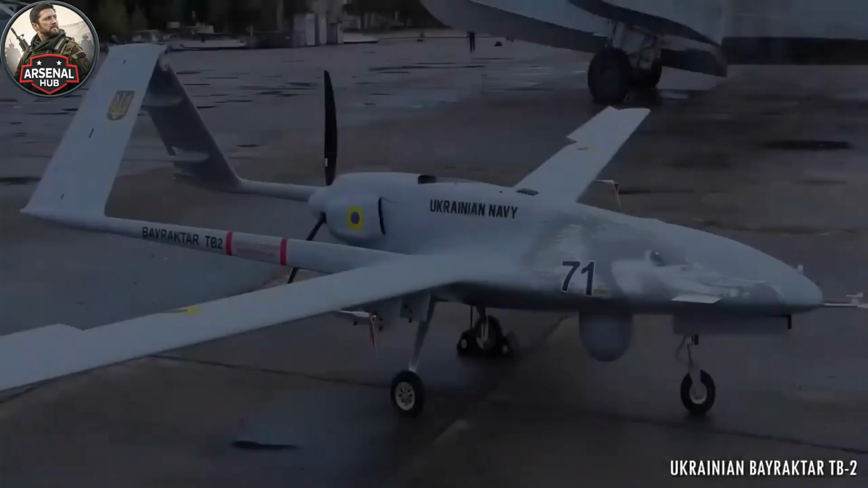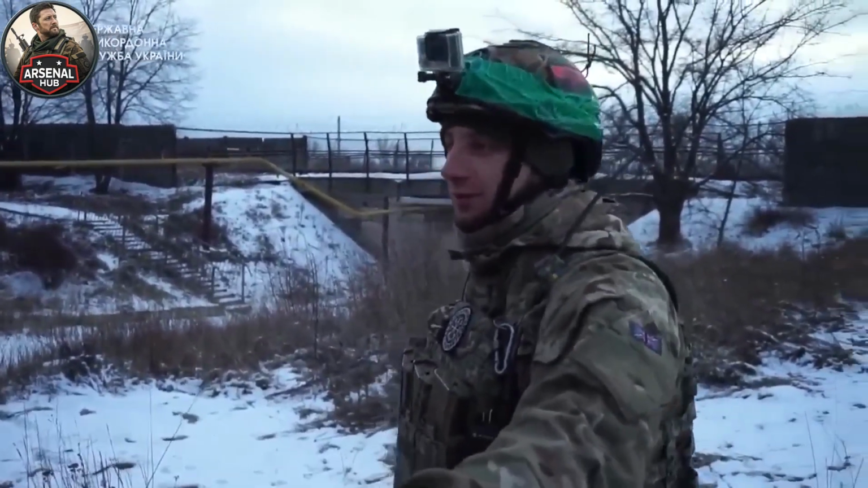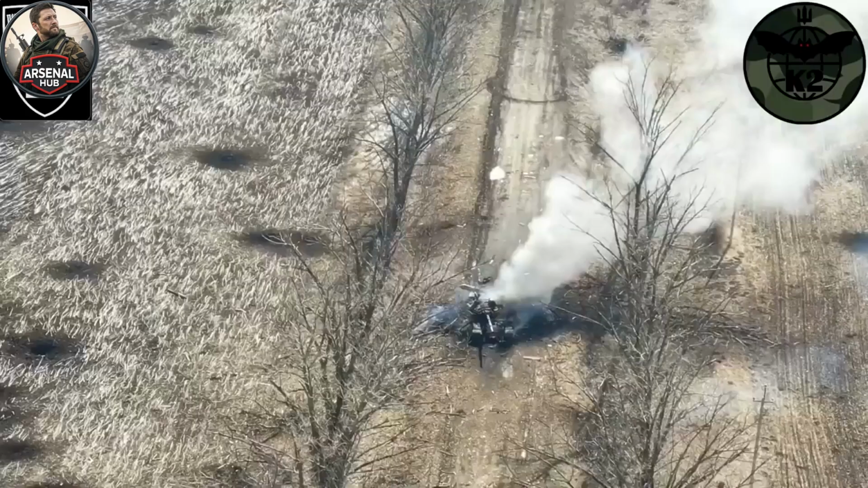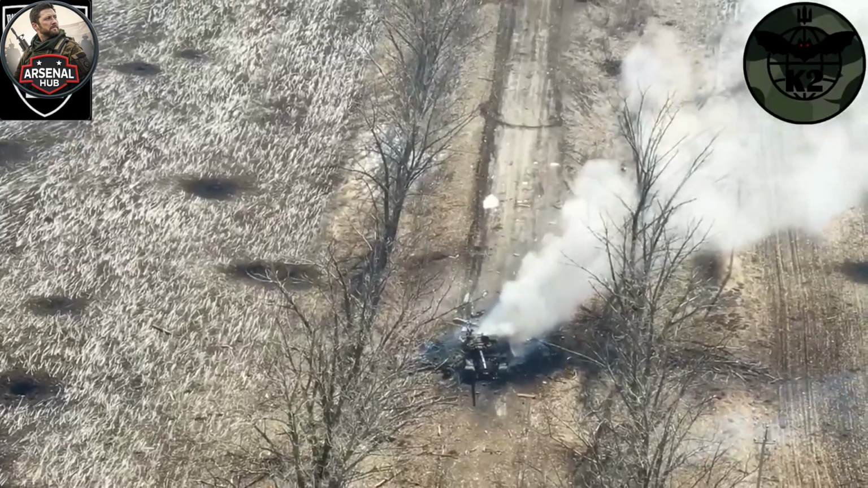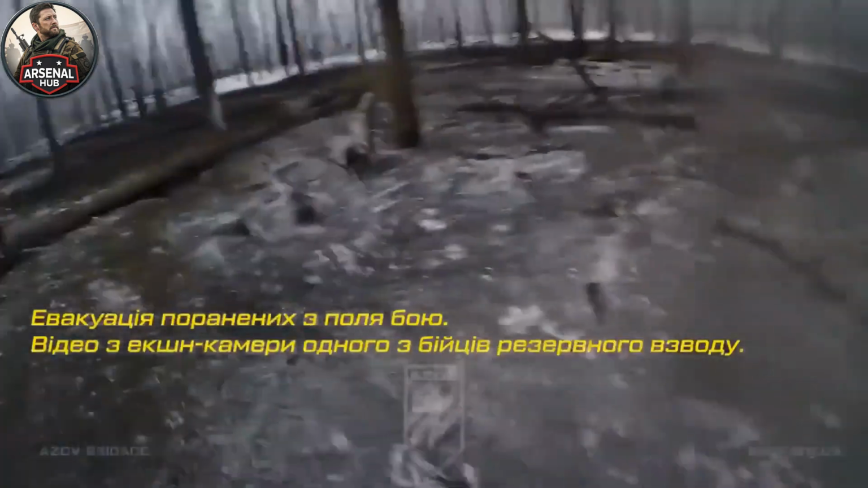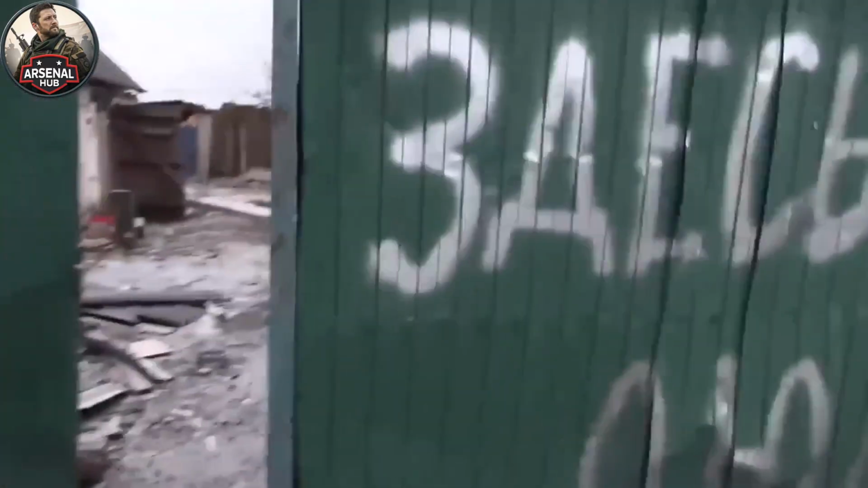They were effective. And when the engagement was over and the column was destroyed and the forest was quiet again, the Ukrainian front line was still there. Still held, still manned, still the barrier between Russian forces and the Ukrainian ground behind it. Ukraine operates in the dark with open eyes. Ukraine strikes before the reinforcement arrives. Ukraine holds,